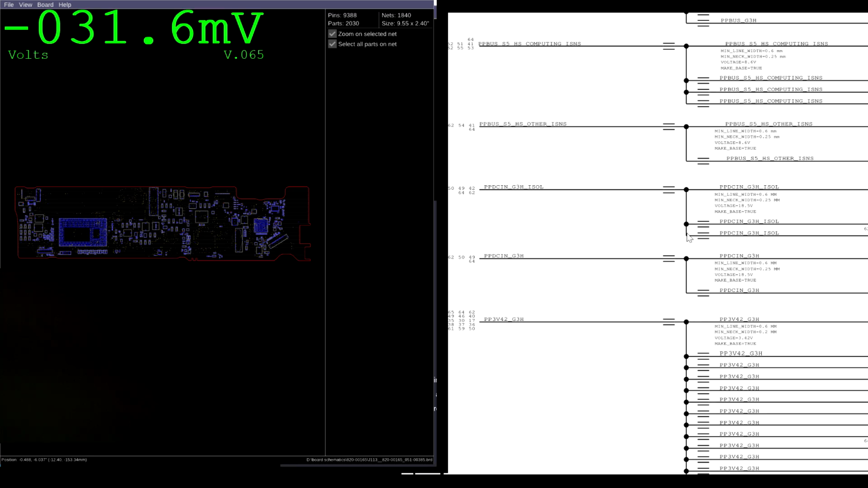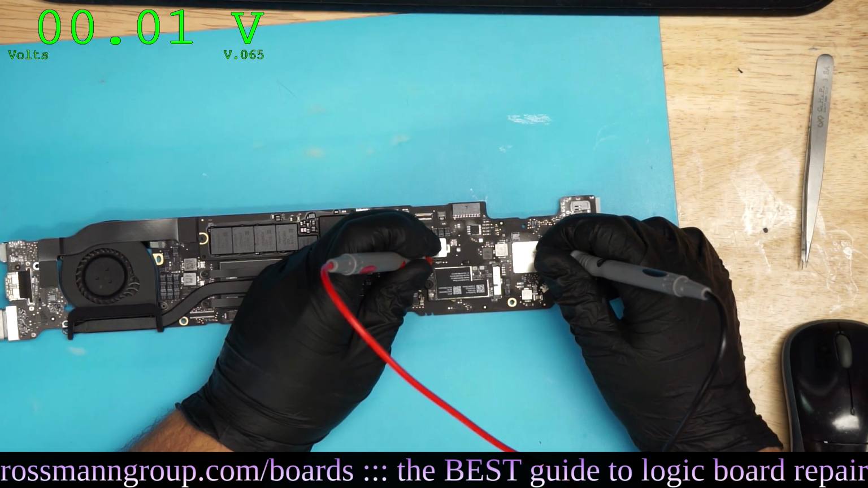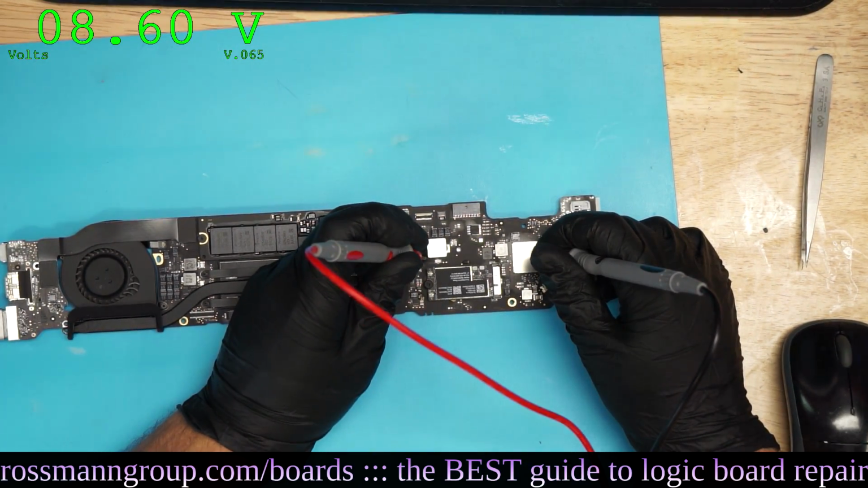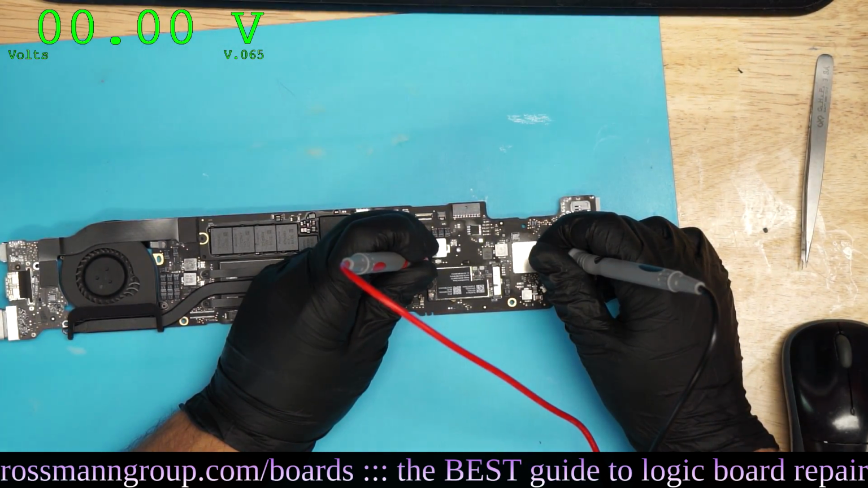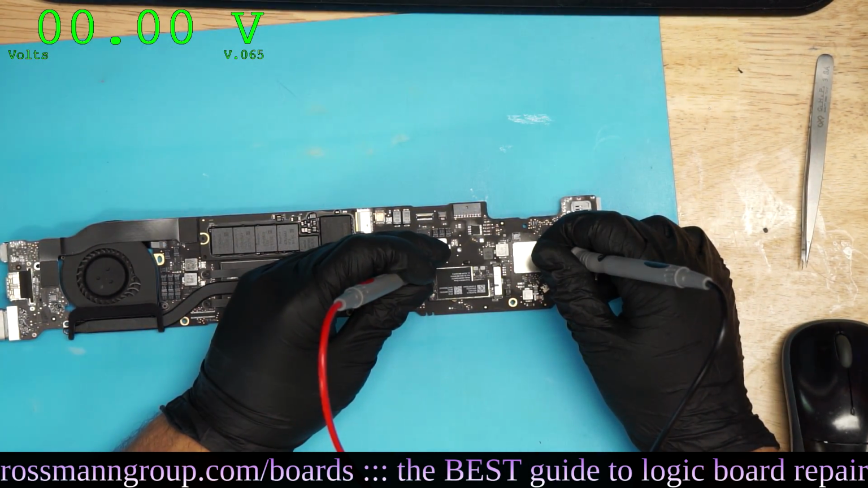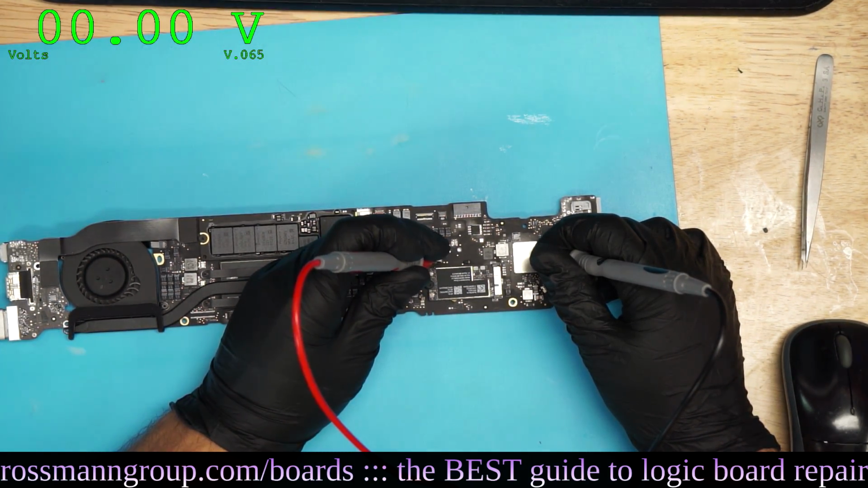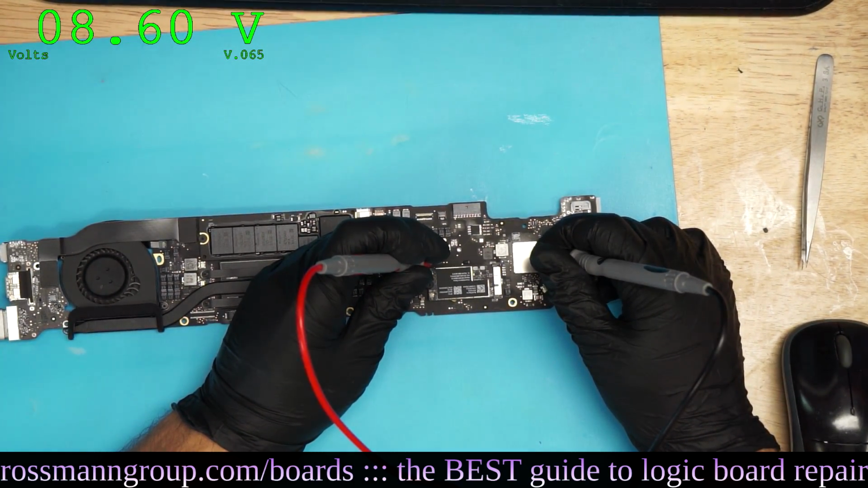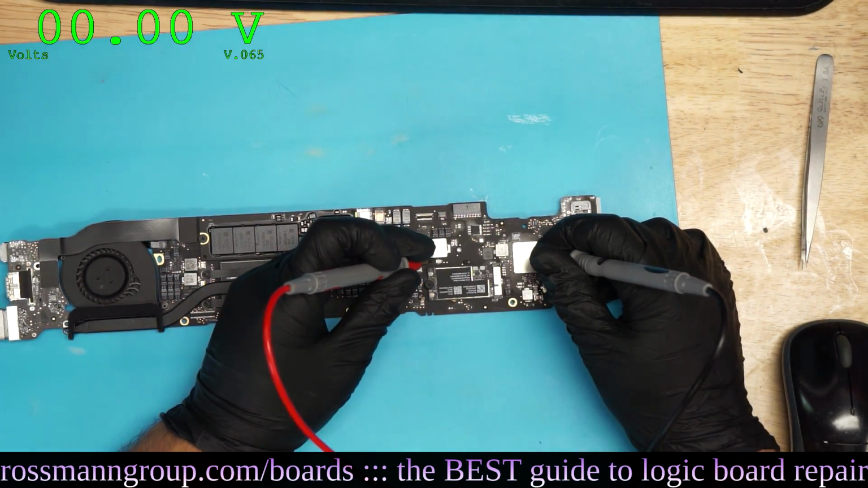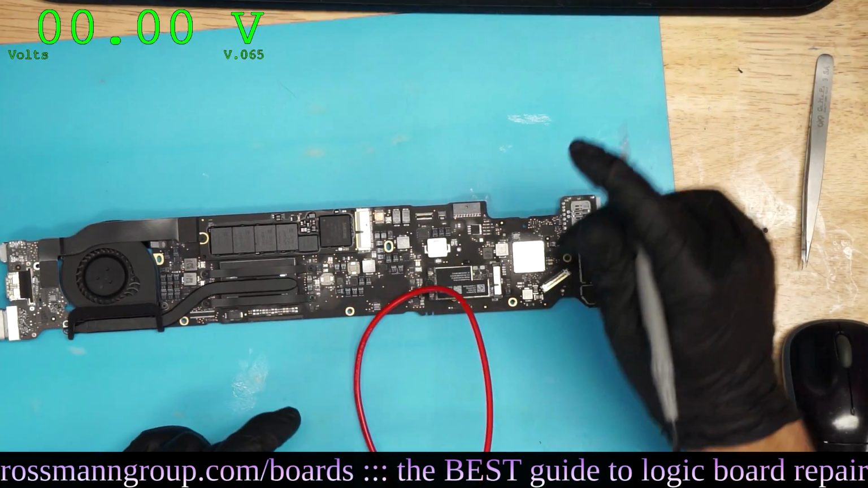So now we got a green light, so our PP3V42 is going to be present. Next up, we're going to check our PP bus. 8 volts on one side, and 0 volts on the other. Could this just be a bad PP bus G3 hot fuse? Okay, 8.6 volts on one side of the PP bus G3 hot fuse, 0 on the other. There's a chance that this motherboard may be nothing other than a bad fuse.